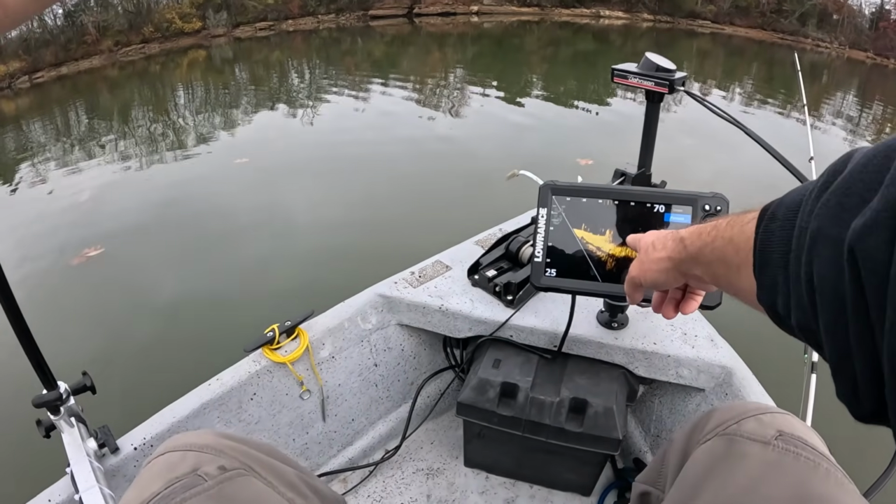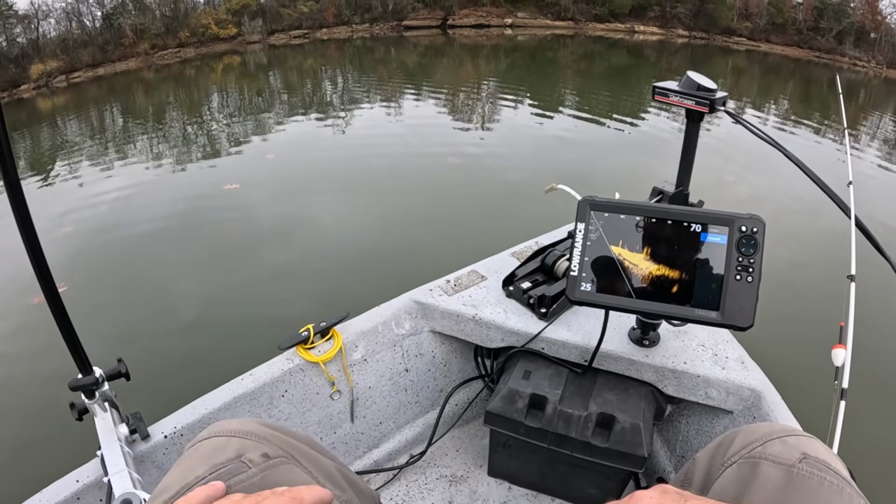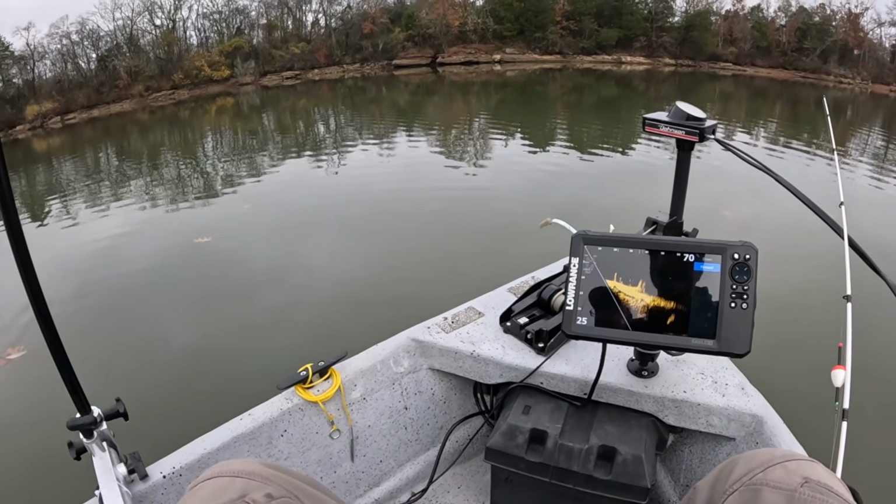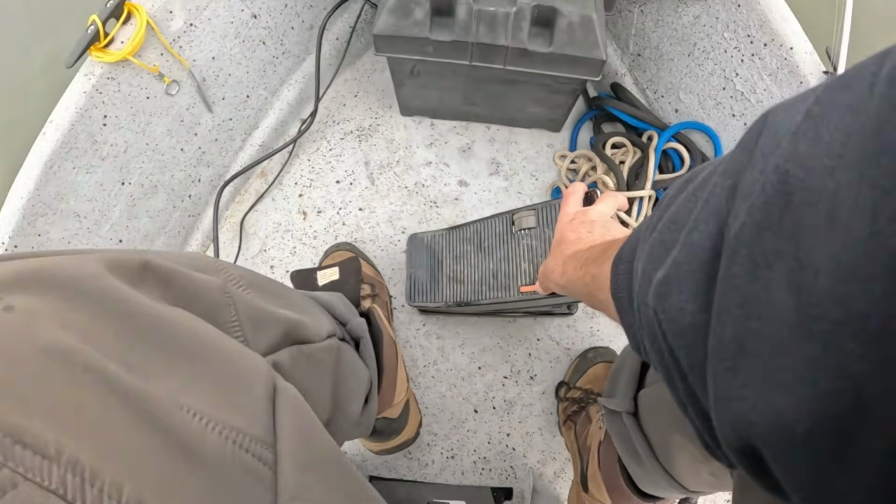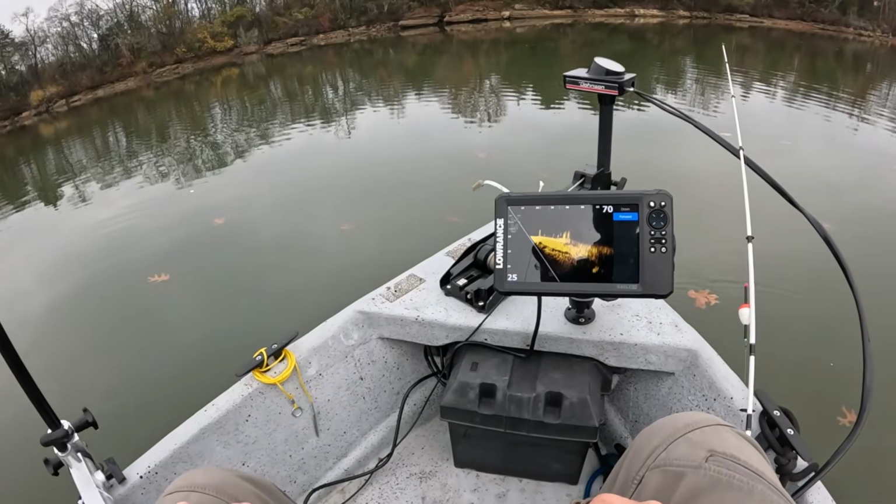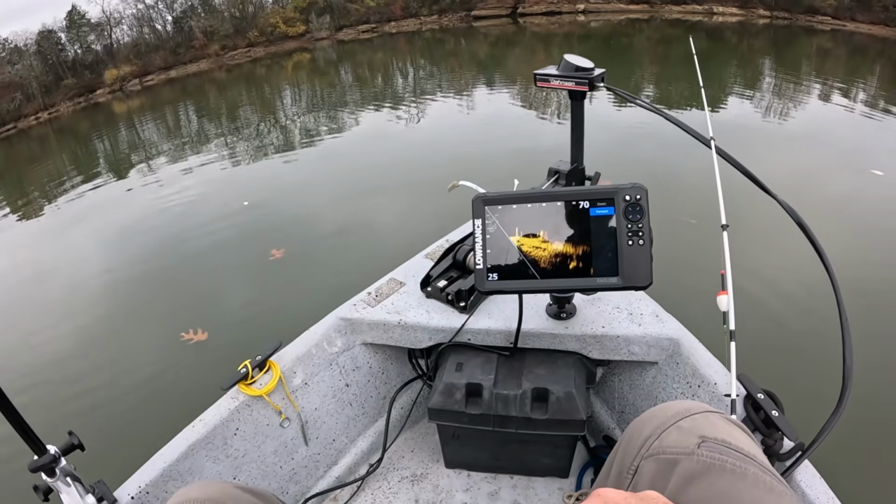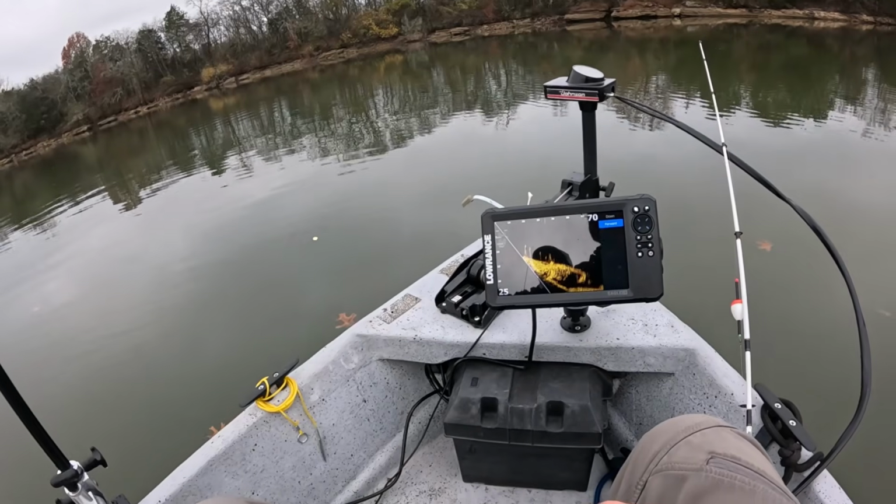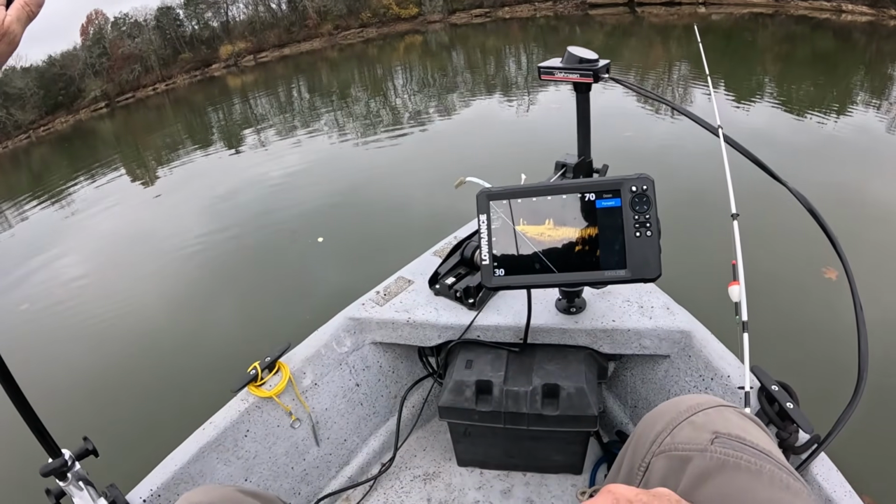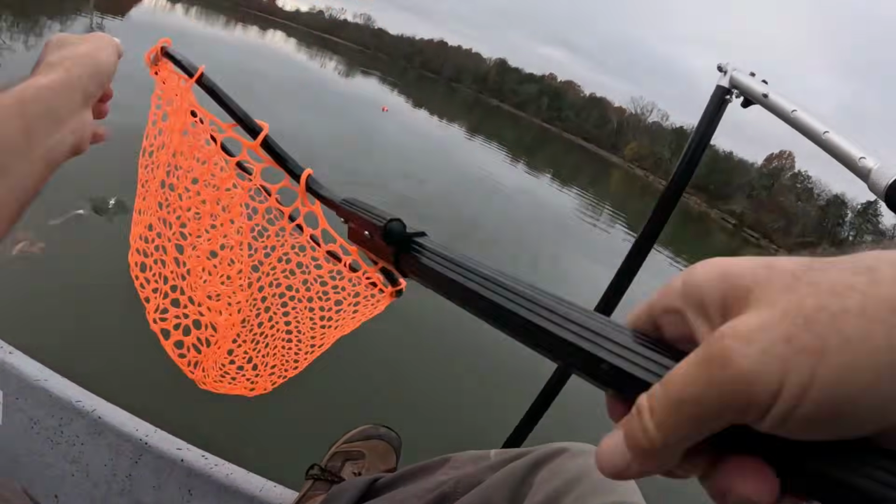Okay, you're coming through. Go ahead and slow it. Twitch it. Man, all those trees down there. That's how you use it, Mark. Do you see how he wasn't scared of the buoy marker?